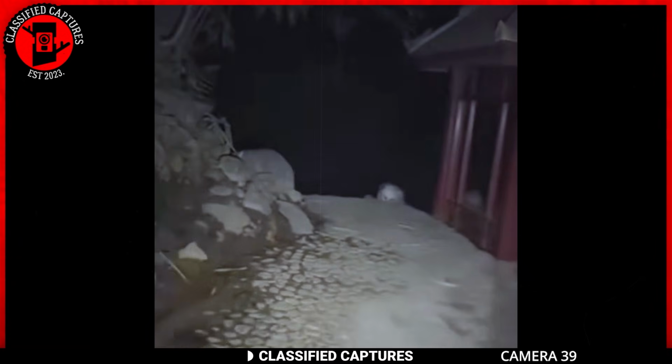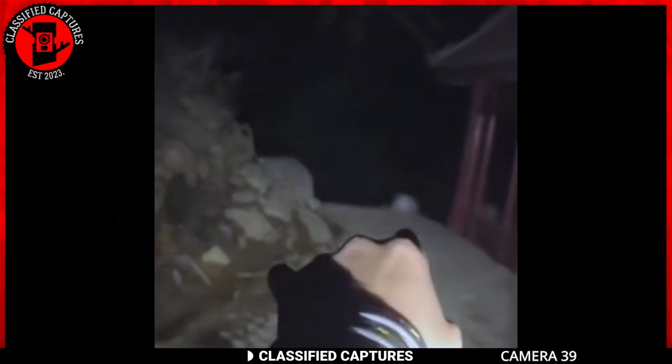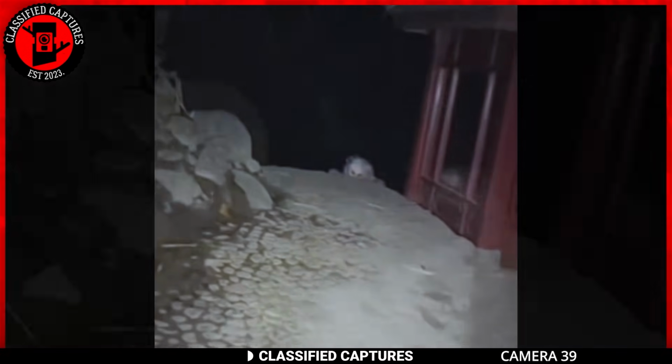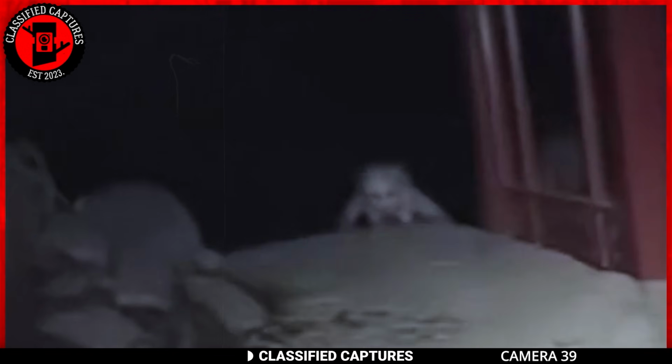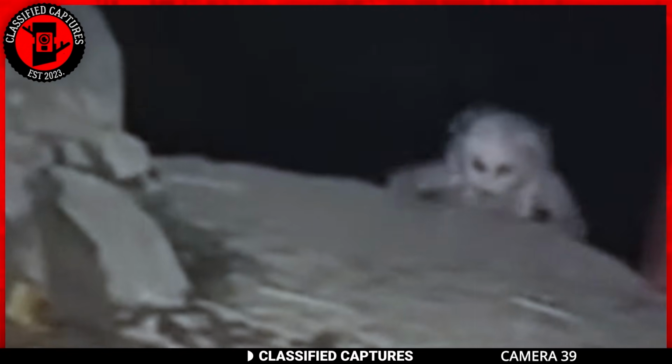A person was walking home through the forest when they spotted something moving in the darkness up ahead. As the creature emerged into the light, the person was left in awe. The creature was pure white, crouched on the ground, and had jet black eyes that seemed to pierce the darkness. The creature moved slowly, almost deliberately, and stared directly into the camera, as if it knew it was being filmed.